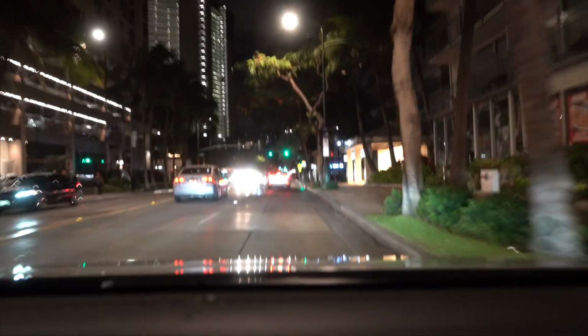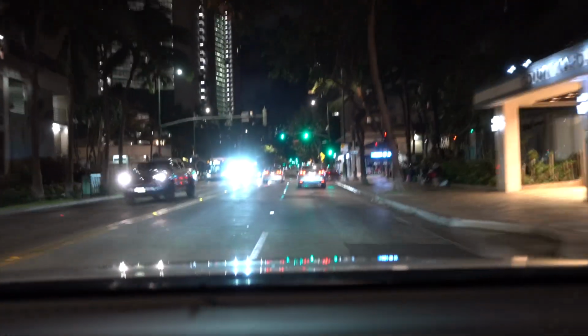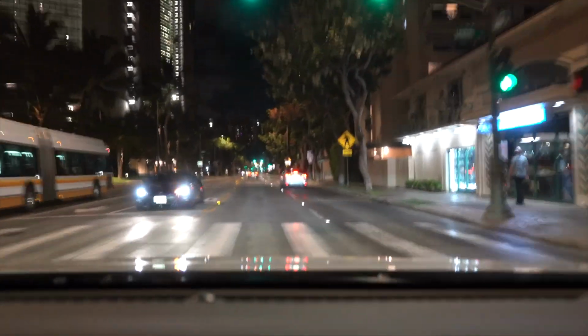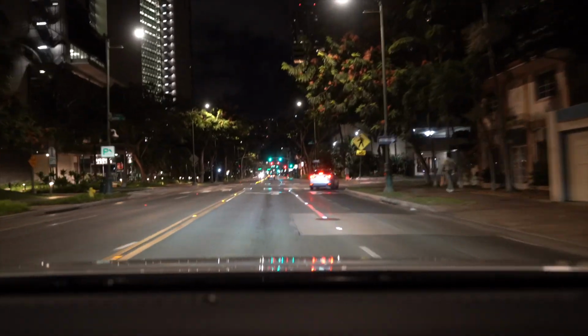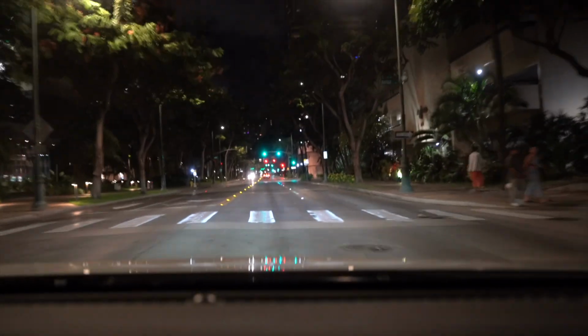I'm gonna go down some of these side streets so we can see the side streets. I just did the main street right here, and I just want to take a look at some of the side streets so you can get a good feel of what the side streets look like as opposed to just these main streets where you're not seeing a lot going on right now.